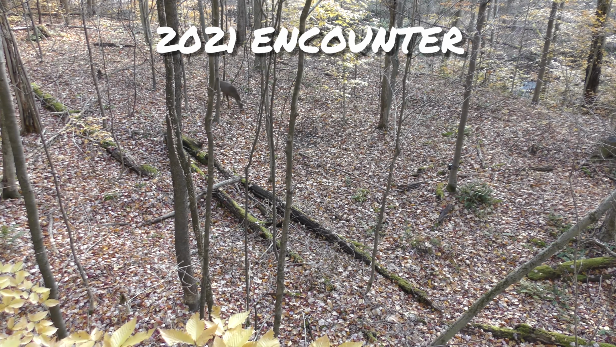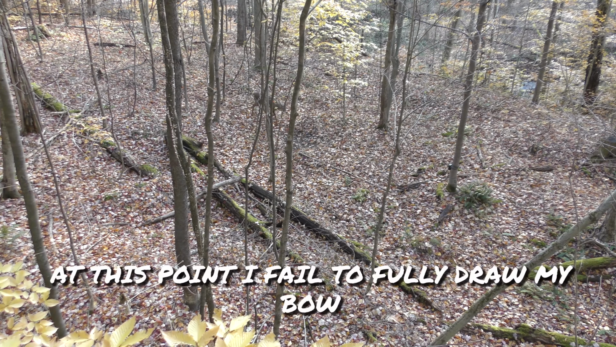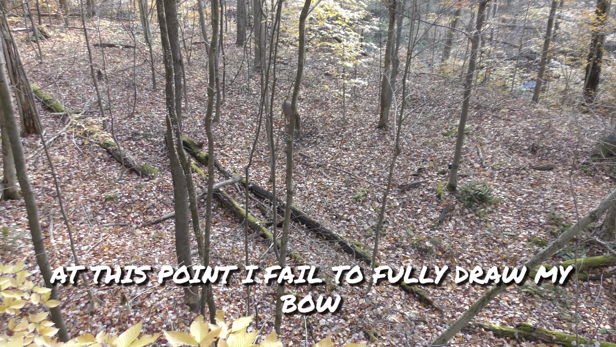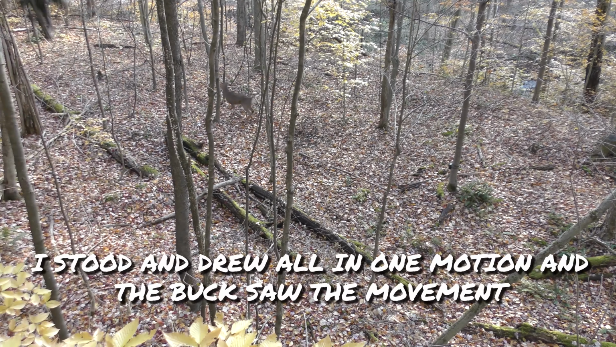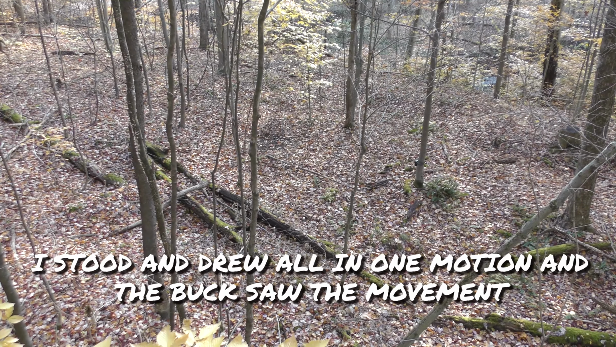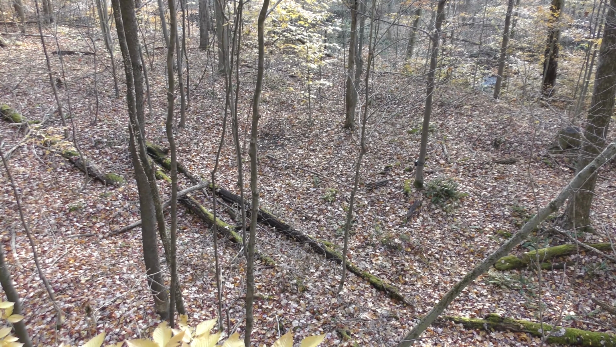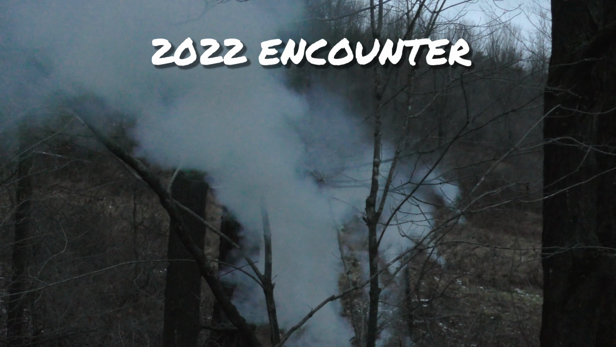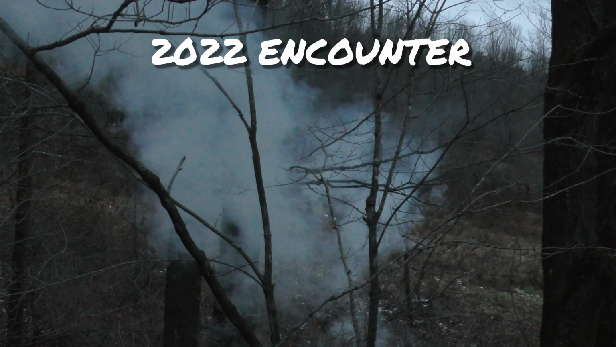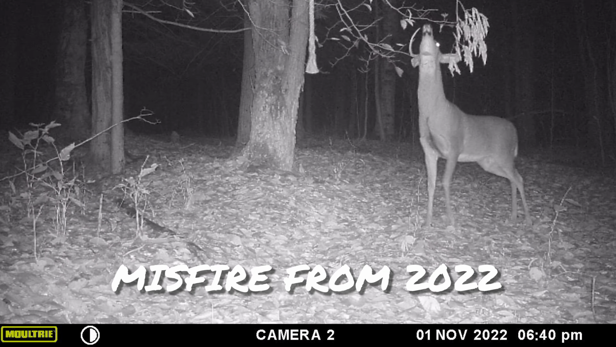Had a couple of encounters with him through the years. I actually had an encounter with him as a 1.5 or 2.5 year old and blew it, and then I obviously blew the situation last year too. But he's been a lucky deer that he's survived this long because he shows up quite a bit in front of me. So I would definitely take this deer opening day if I saw him. He's just got a nice 8 point rack that's just beautifully perfect.